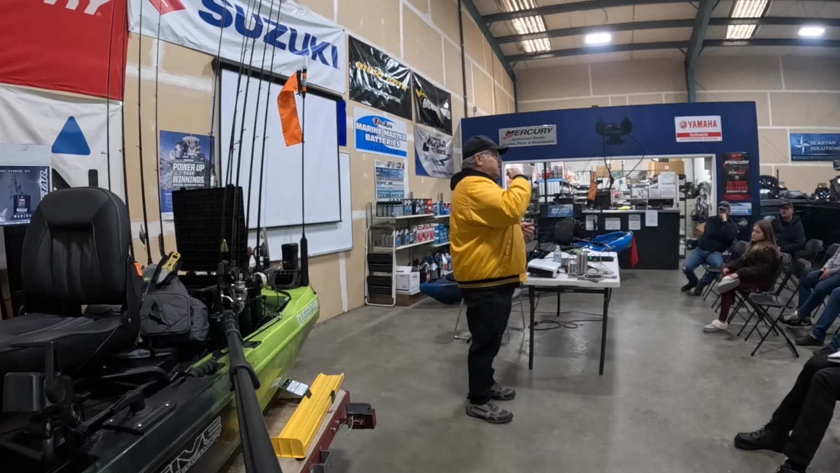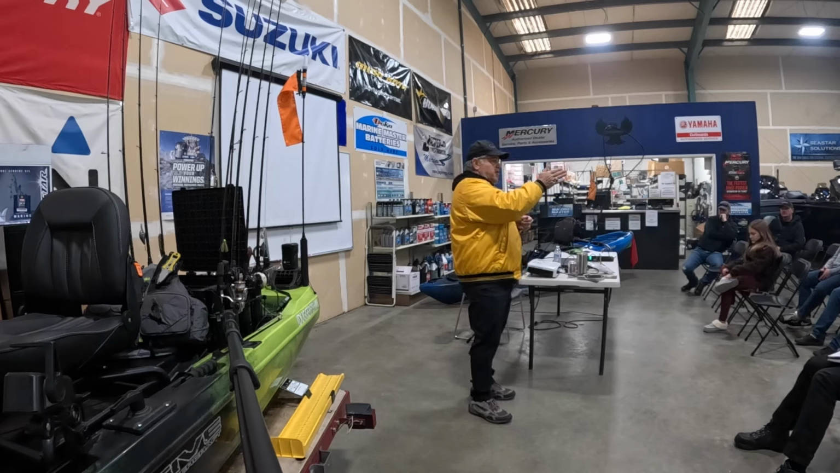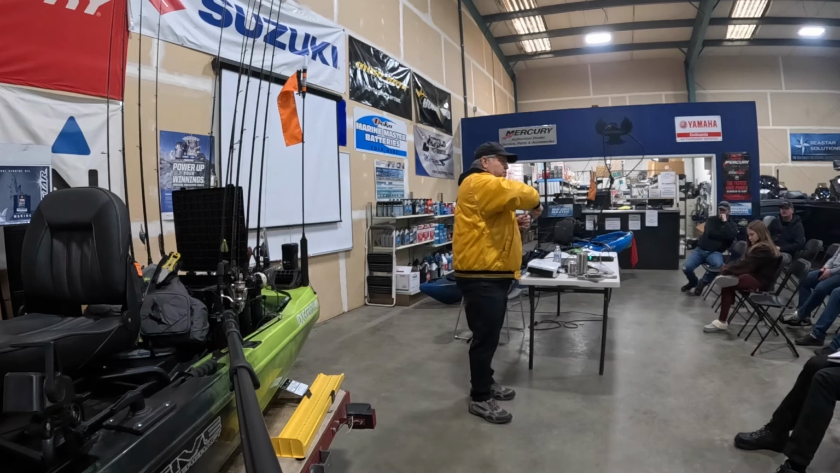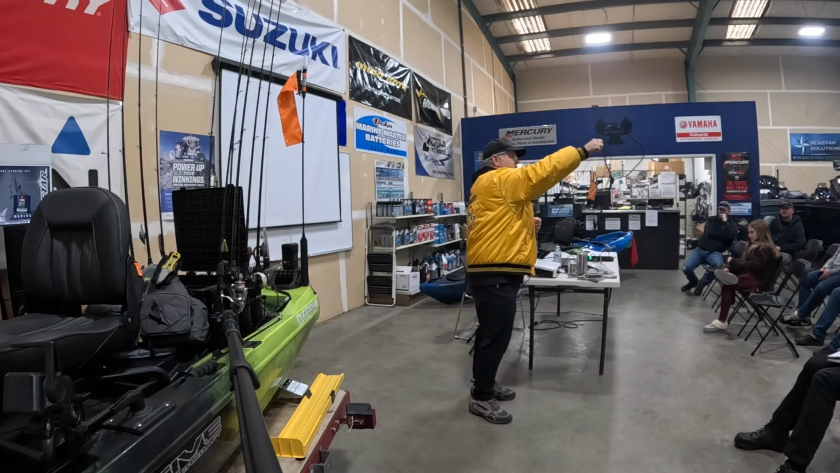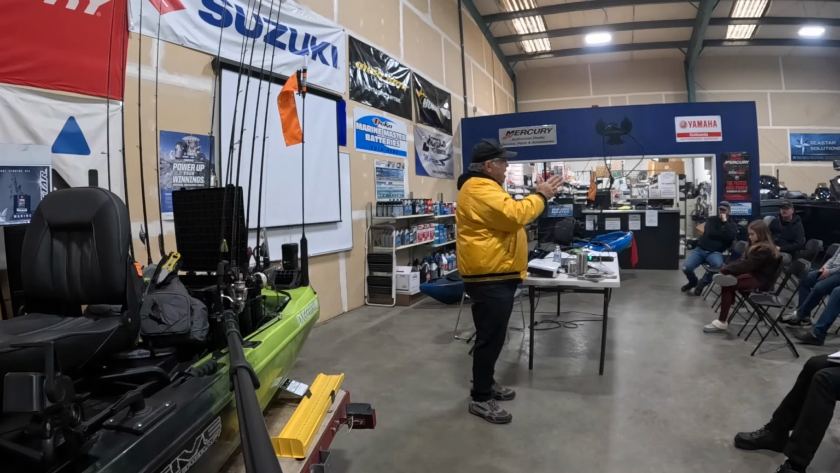I start 20 feet out until I'm really good at getting a good signal on my Forward Facing Sonar, watching my lure come back to the boat. Then I try to stretch it a little further. I'll cast 30 feet, watch it, 40 feet, watch it, 50 feet, 60, 70, 80. I can see my rig 100 feet out from my boat because I've learned exactly how to aim it.